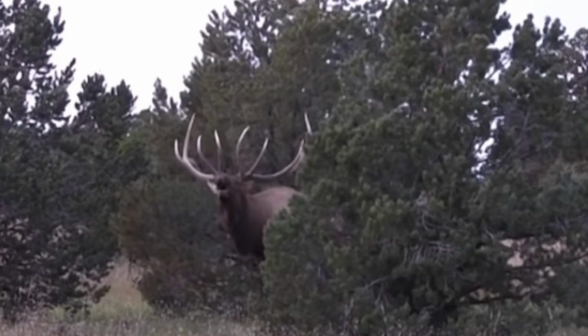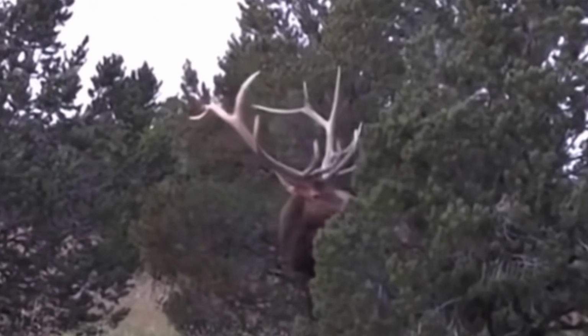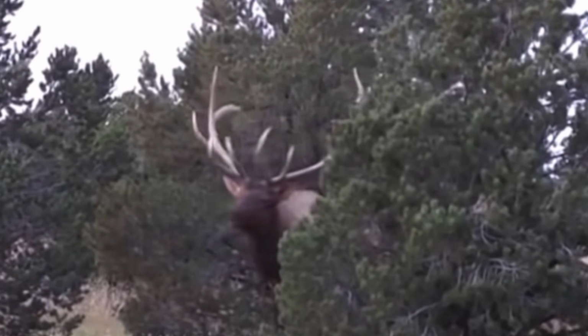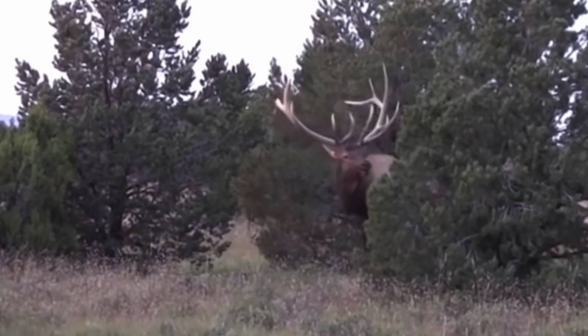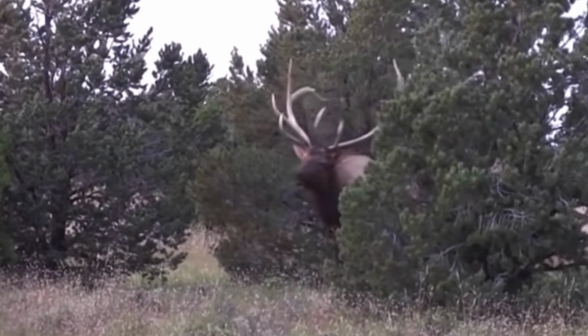You would think that an animal that huge and masculine would make a deep roaring sound, but no, it's the complete opposite. We can also see the size a little bit more in this video when we compare it to the trees beside. And that's why this made the list of the most disturbing creatures caught on trail cameras of 2024.